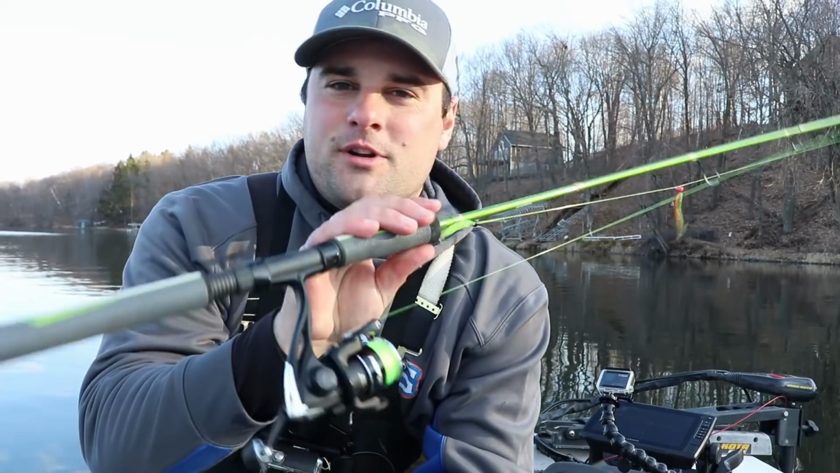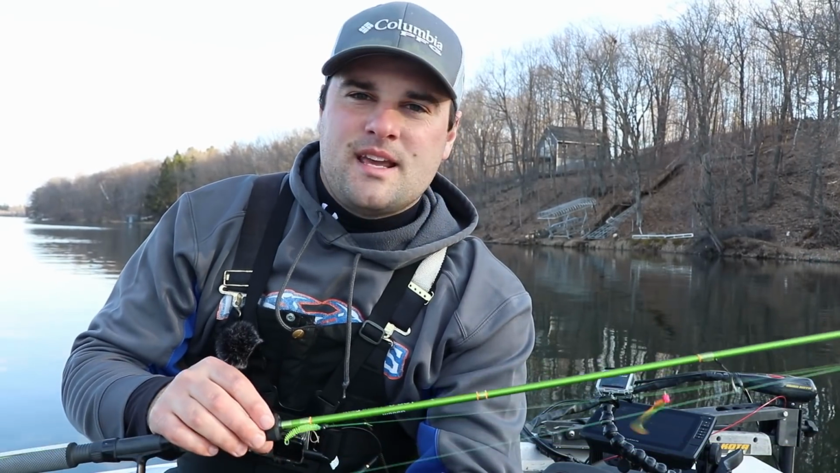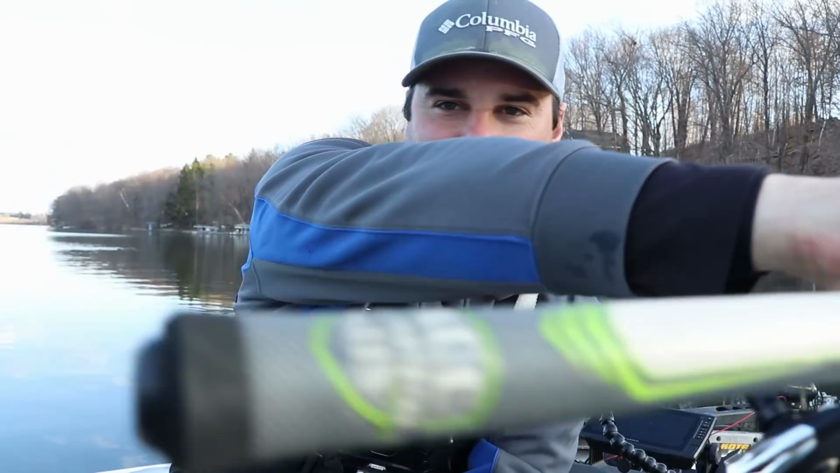I love this 8-footer for this type of setup. I can pitch the jigs out if I need to. It's not too long to do that. Once you get into 9 or 10 foot, that's more of a vertically jigged setup, the 9 to 10 foot rods, but that 8 foot, it's a great hybrid between casting and vertically jigging. And got the brand new wind grips on there too.